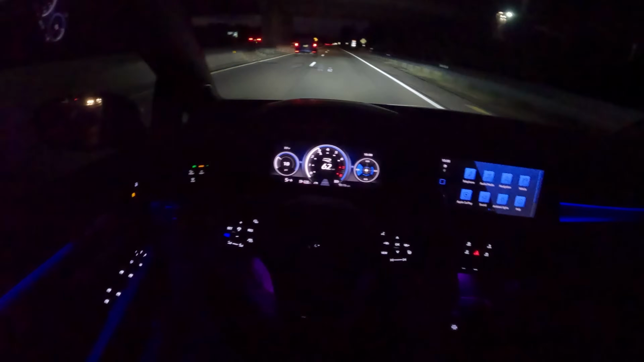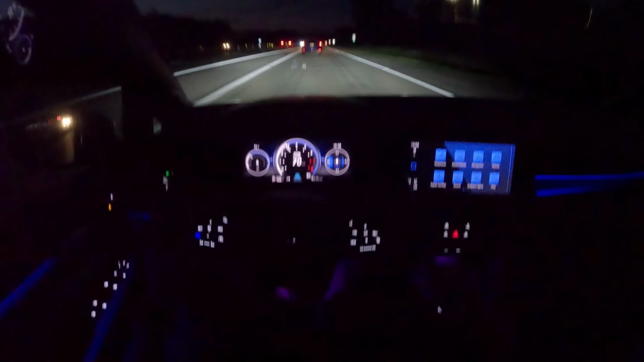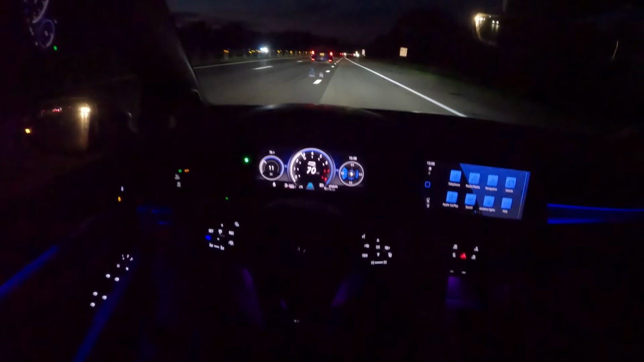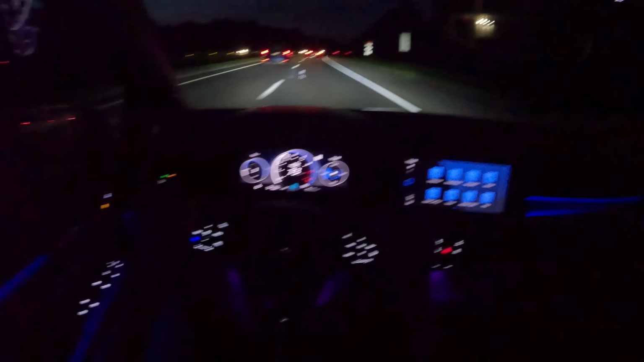Great torque from this 2-liter in as low revs as 3,000. I mean, 6th gear, 70 miles an hour, revs just below 3,000 RPM. And if you want to make a pass, you don't have to downshift. You've got plenty of torque.